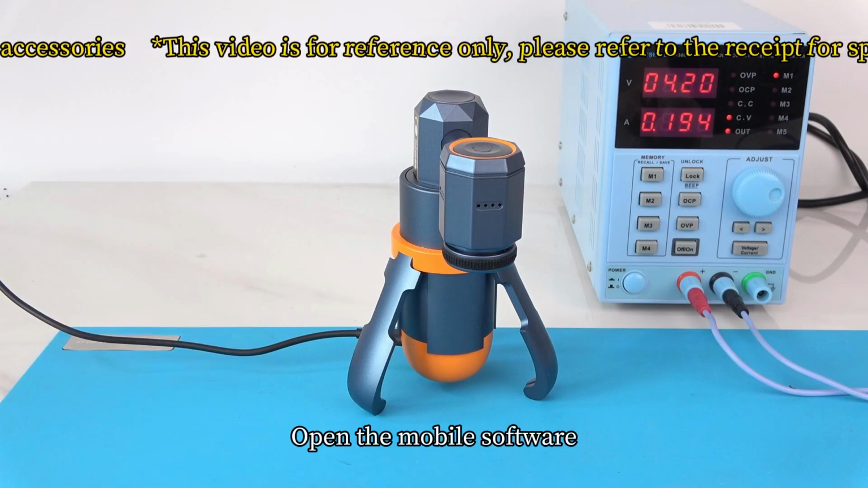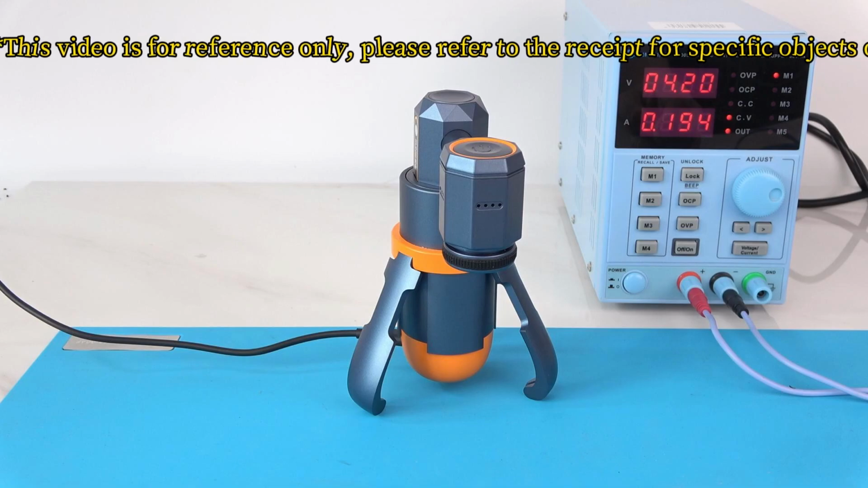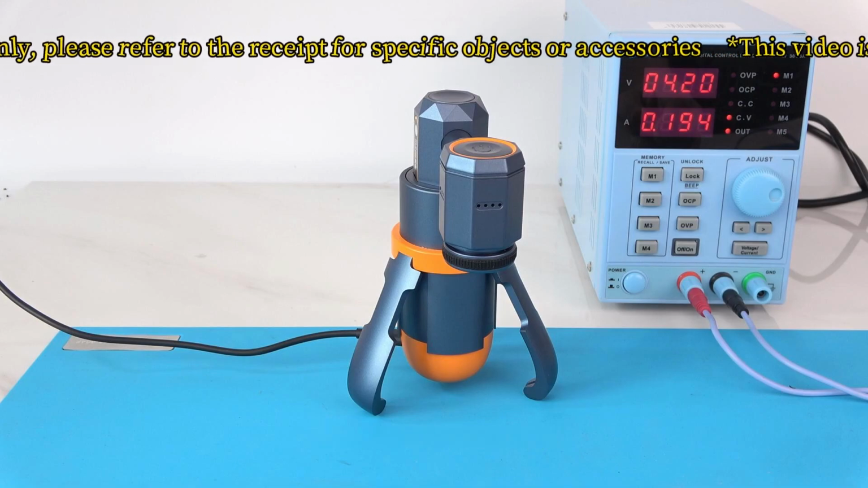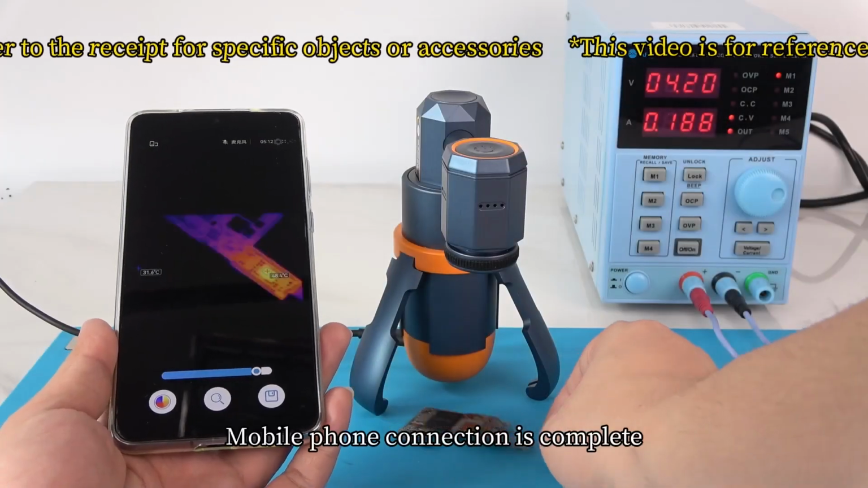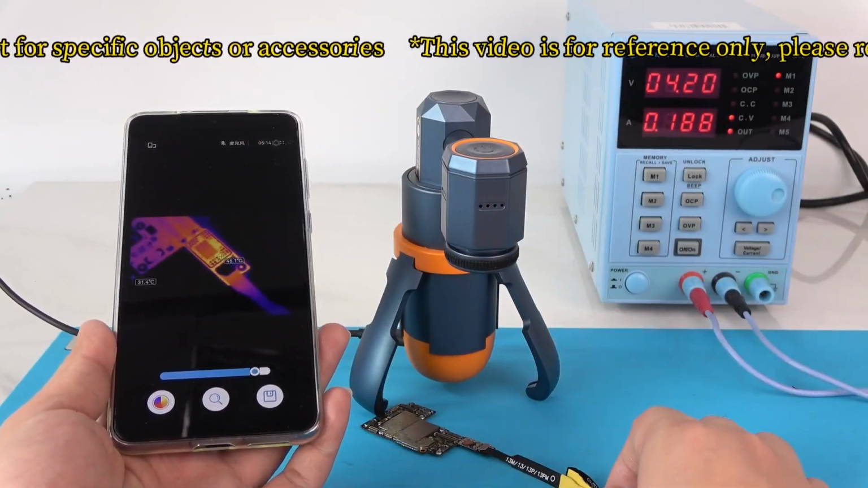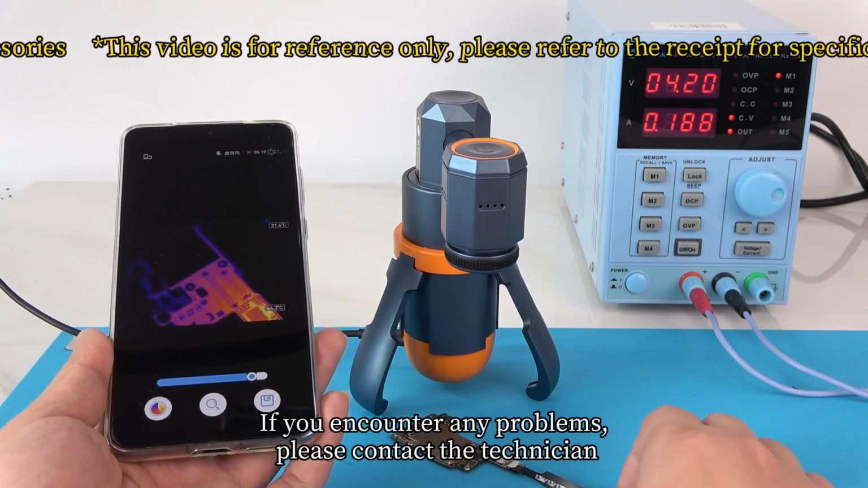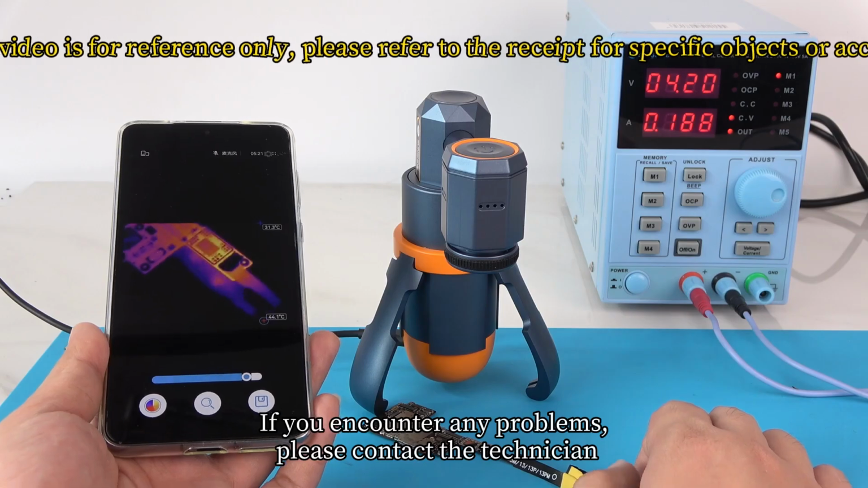Open the mobile software. Choose your language. Mobile phone connection is complete. The above is the instruction of TB03S. If you encounter any problems, please contact the technician.